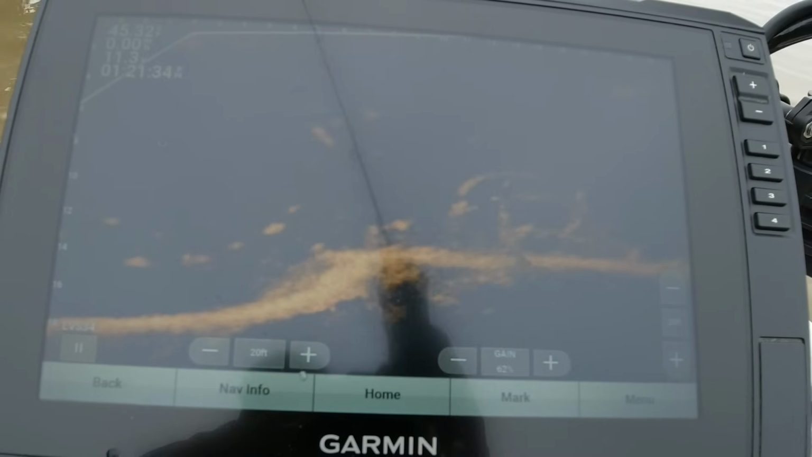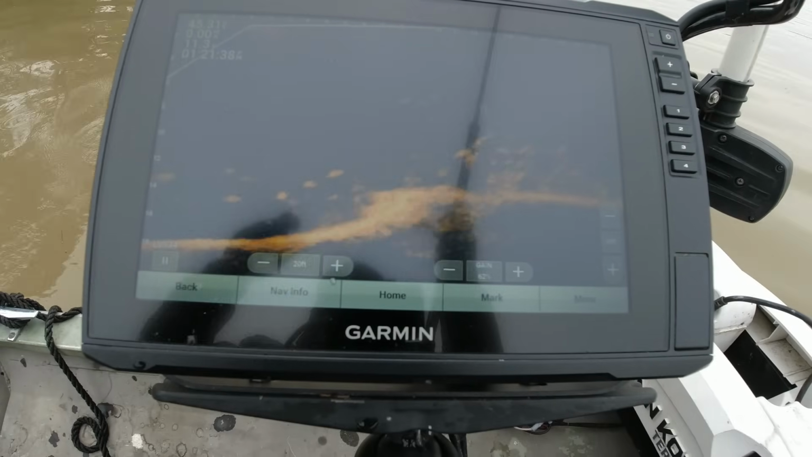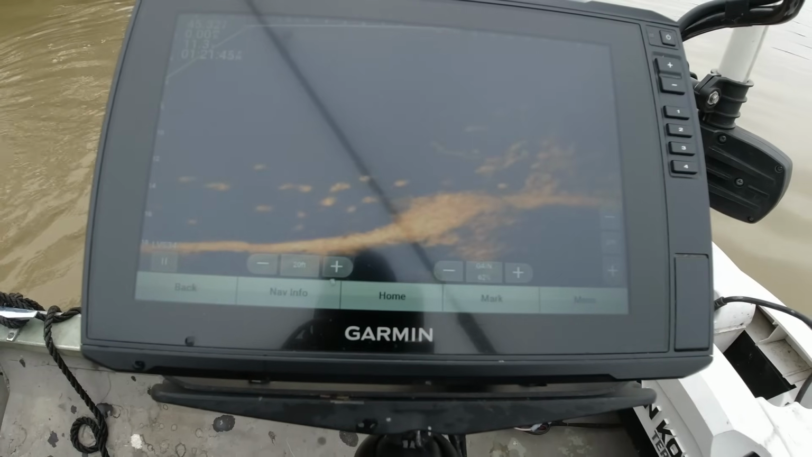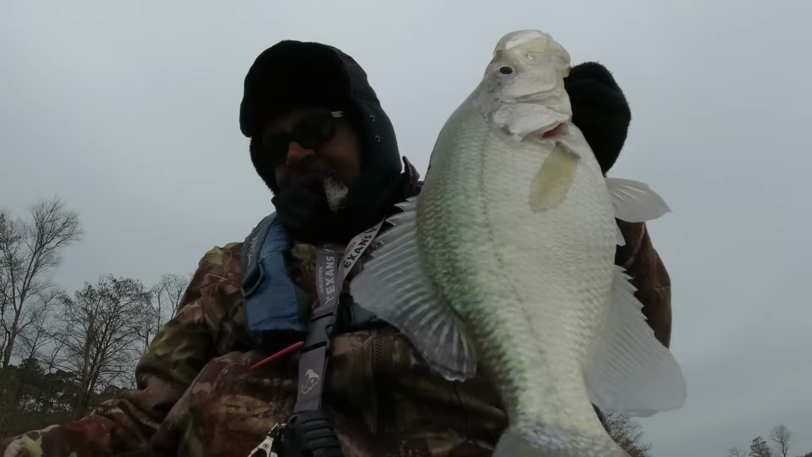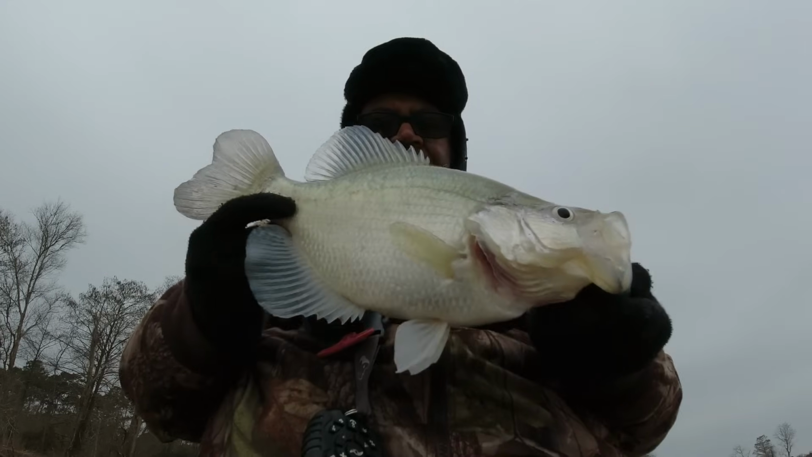There we go. Made him mad enough to eat it. Yes, sir. Oh, yeah. Y'all, that is a hog. I bet you that fish is 2+. I bet you she's 2+. That's a really, really good fish, y'all.